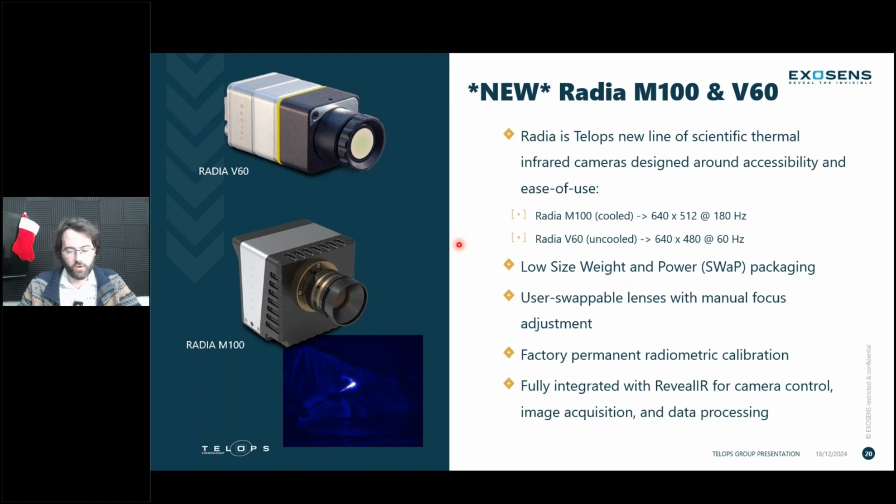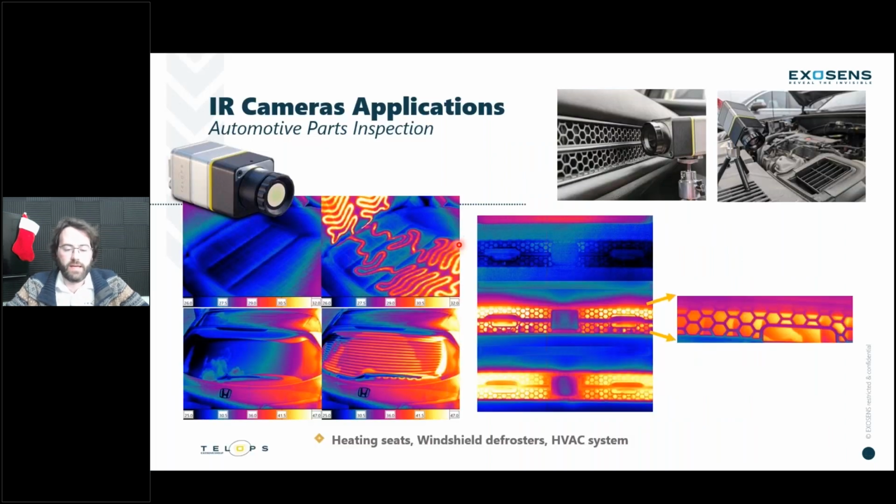And I'll show one great example, which is automotive parts inspection. Typically, that's not a very high-speed moving scene, but you do need a high accuracy in your radiometric measurement. So those kind of tests were done on a car, which contains nowadays a multitude of heat generating systems.